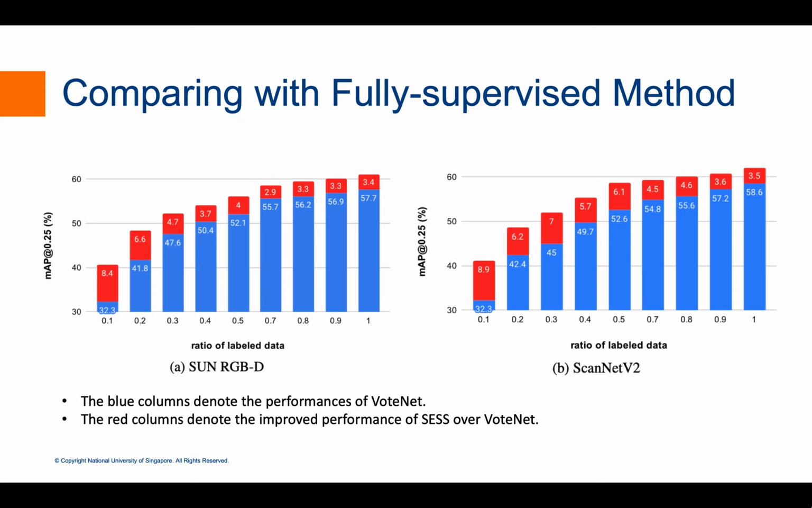We compare our semi-supervised SESS to the state-of-the-art fully supervised VoteNet on the SUN RGB-D and ScanNet datasets. The red bar shows performance improvement of SESS over VoteNet on the different ratios of labeled samples.